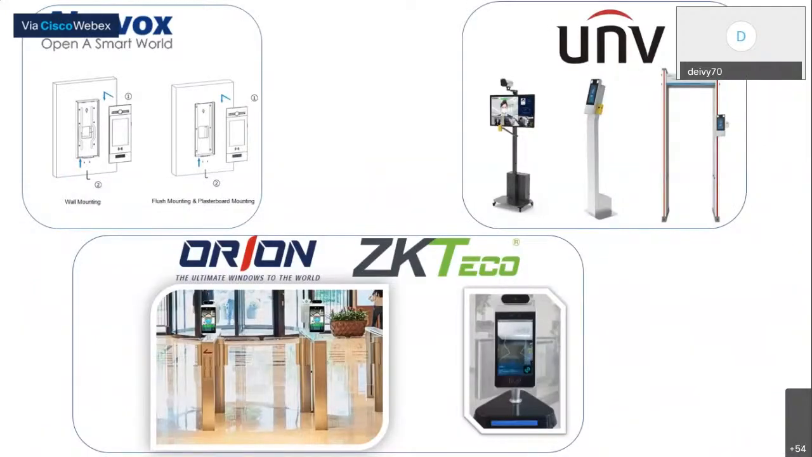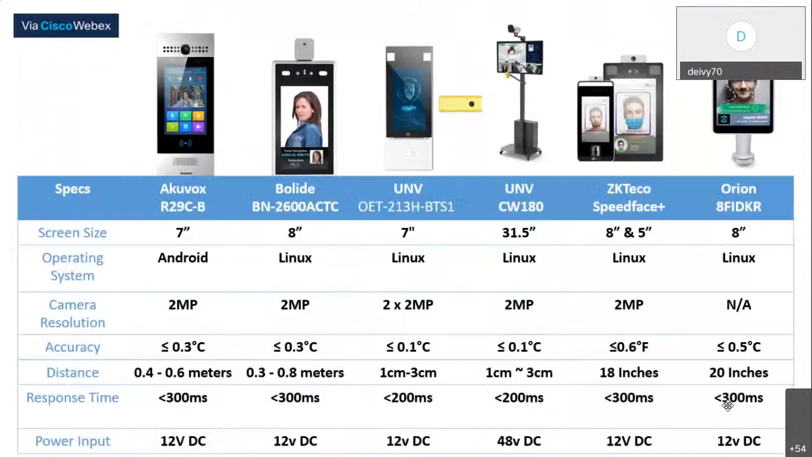So the AccuBox ones and the access controls, those can be flush mounted or wall mounted. The UniView one, as you can see here, the first access control, the CW180, is a fully enclosed system by itself. It comes with a monitor, a camera, and an NVR in an enclosed box. So no mounting, you just have to set it up and roll it wherever you want.